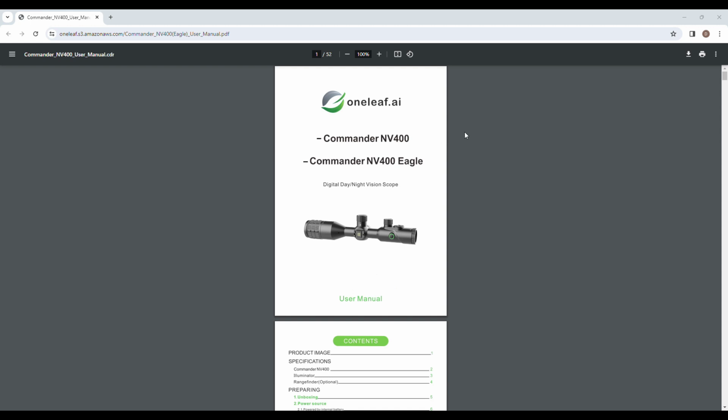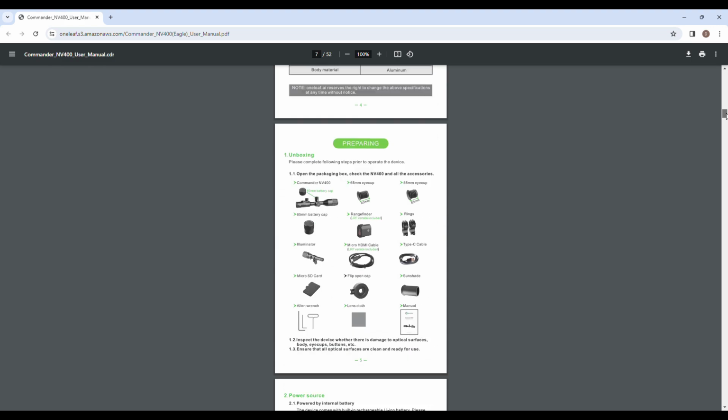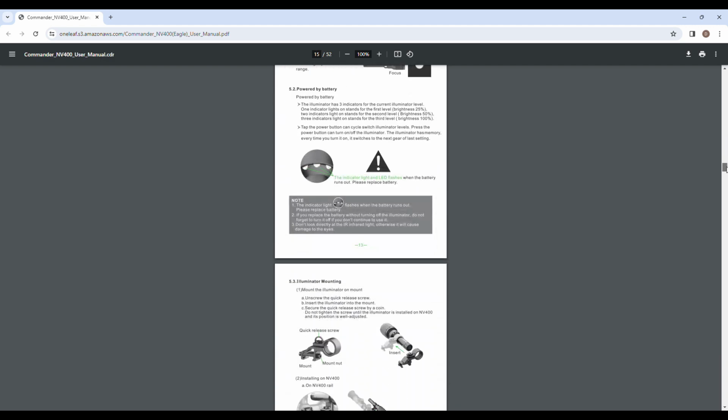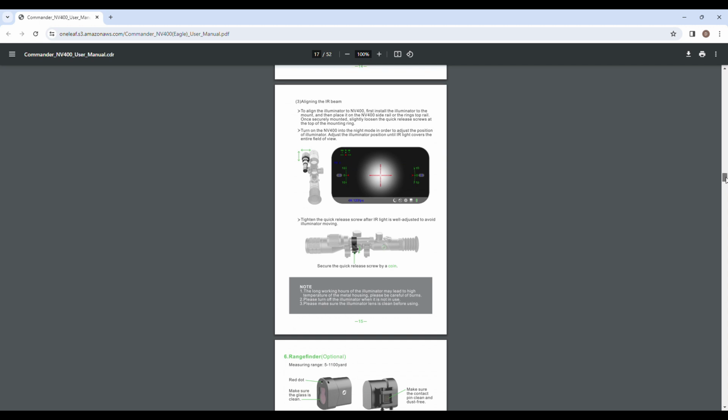Here is the manual itself. You guys will get the paper copy of the manual, but obviously you will have access to this through the OneLeaf website and get the digital manual if you want to. Very well written, very comprehensive. I don't think that you guys will have any kind of problem navigating through that and finding what you're wanting to find. Now let's just dwell here just a moment.